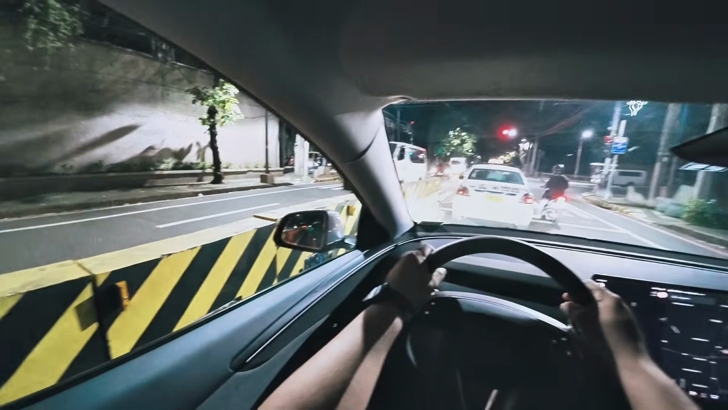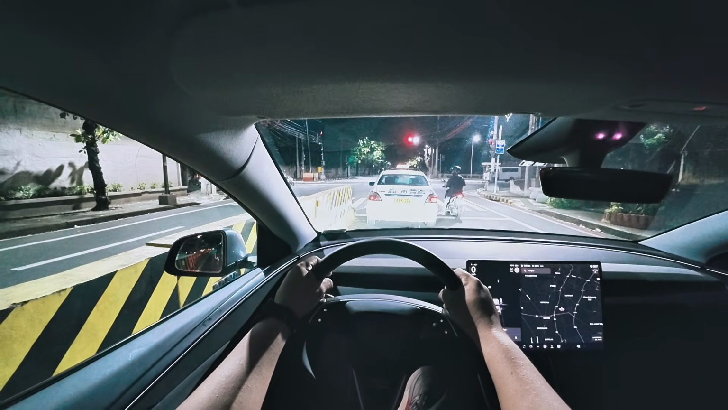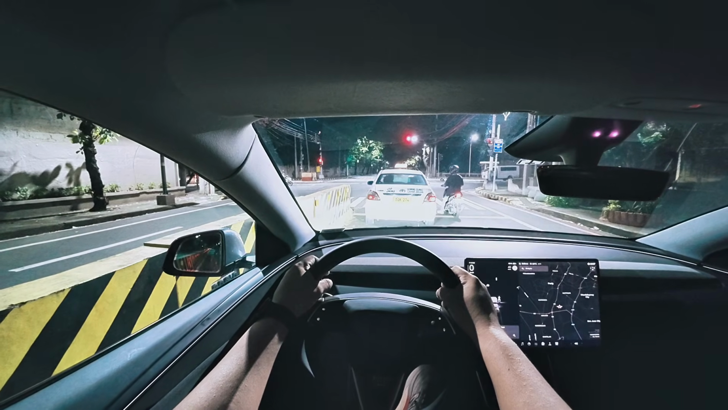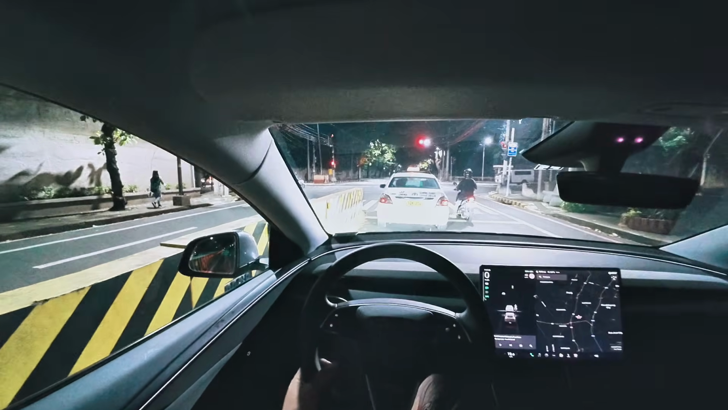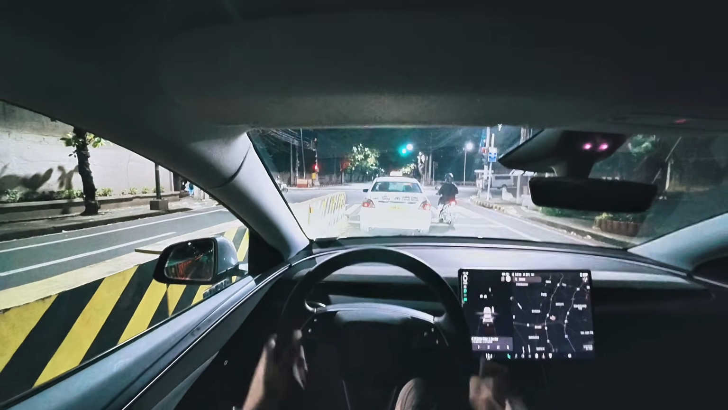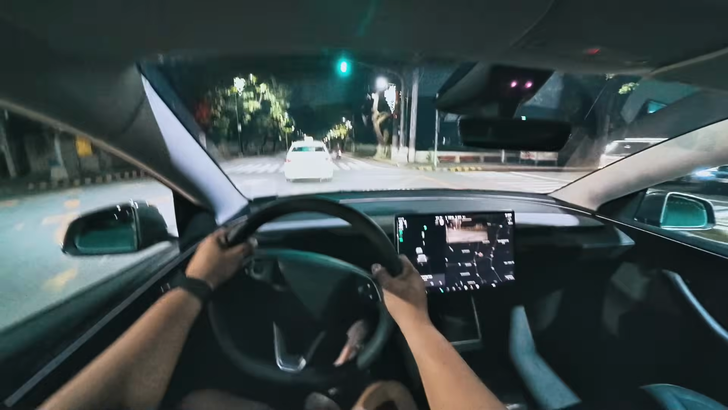Now, the one thing about this is that it's the entry-level Tesla Model Y, the rear-wheel drive variant. There are two variants available in the Philippines: the single-motor rear-wheel drive and the dual-motor all-wheel drive. If you want speed, power, and longer range, that's the one to get. But for 300,000 pesos less, 2,369,000 pesos, I think you can't go wrong with the rear-wheel drive variant.